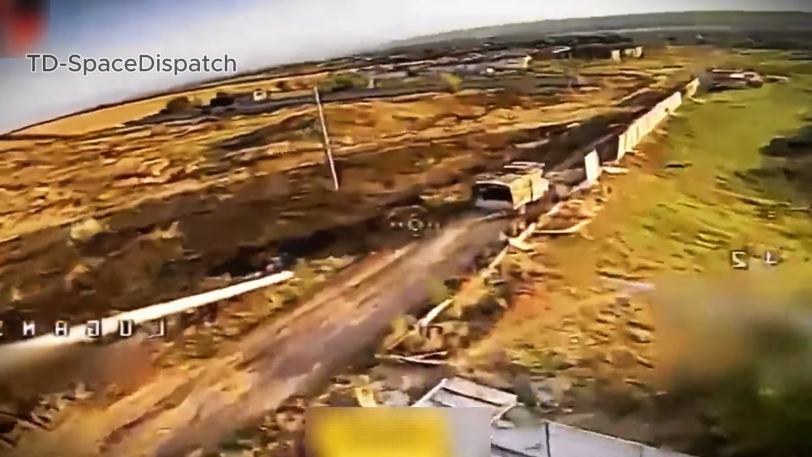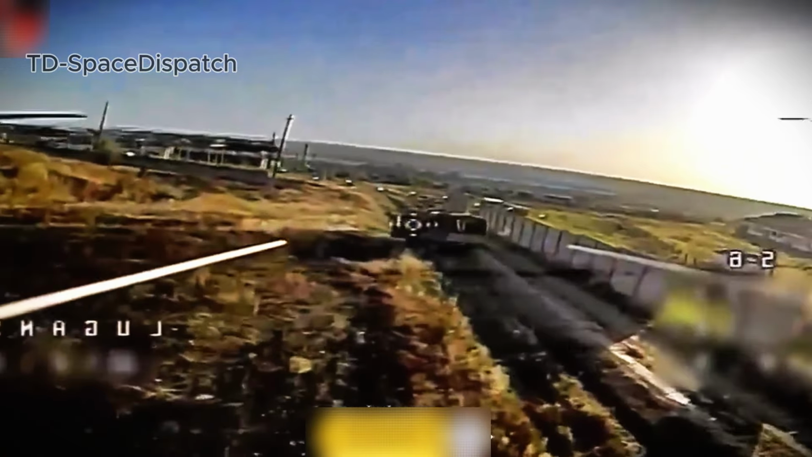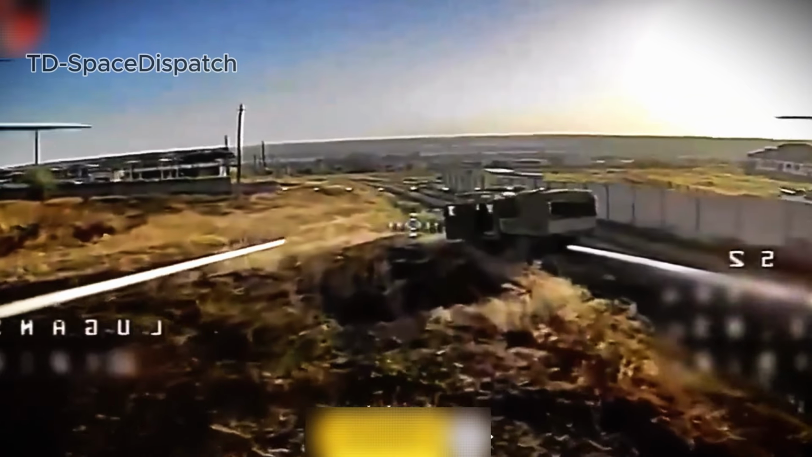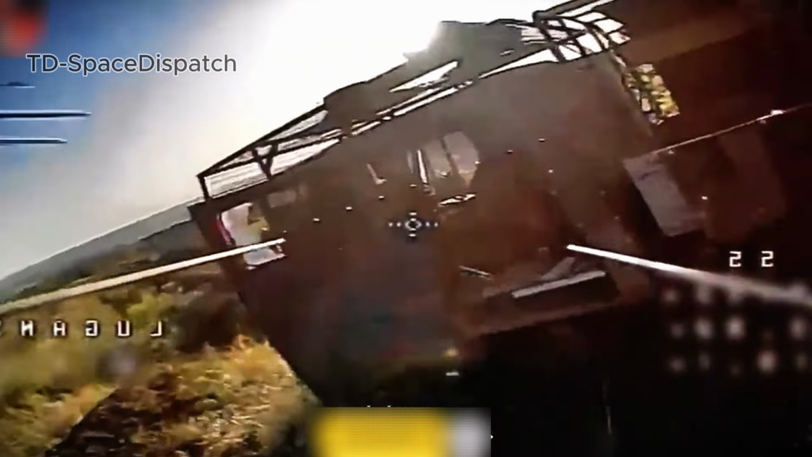On the road to Soledar, a lone truck rolled forward, unaware of the silent pursuit behind it. The drone advanced, unwavering, its signal fixed. When it reached the cockpit, there was no one left to face it. In modern war, machines arrive after fear has already done the work.